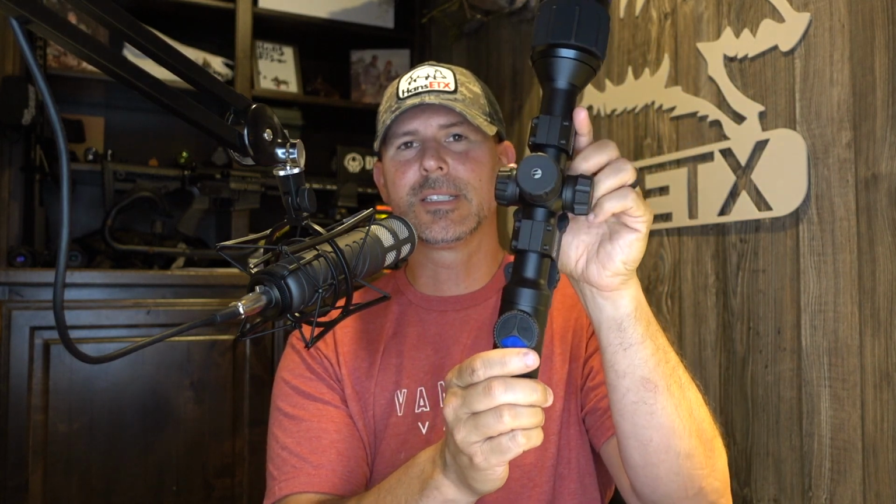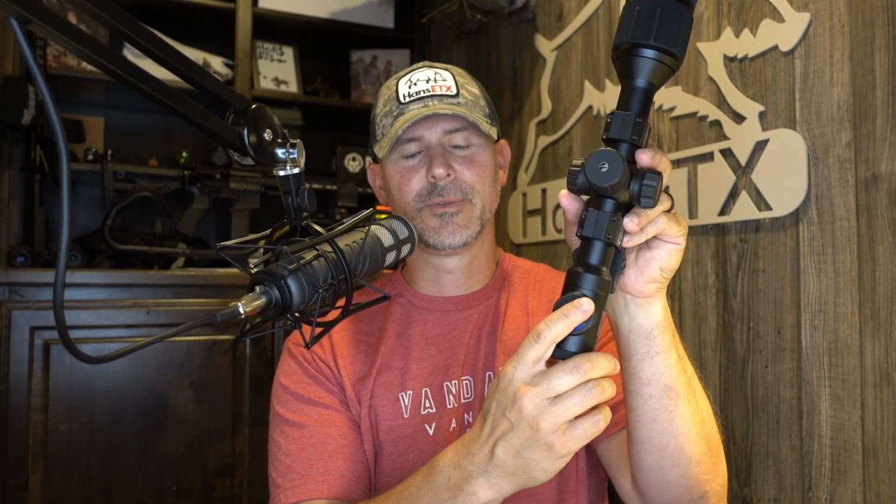Mainly the buttons that you're going to be using are right here. There are 3 buttons. You've got your power button, your magnification button, and your record button. They also have long presses and short presses that will do different functions. But I mean, probably the easiest access of any buttons of the vast majority of the scopes on the market. Really easy to maneuver through and use at night.